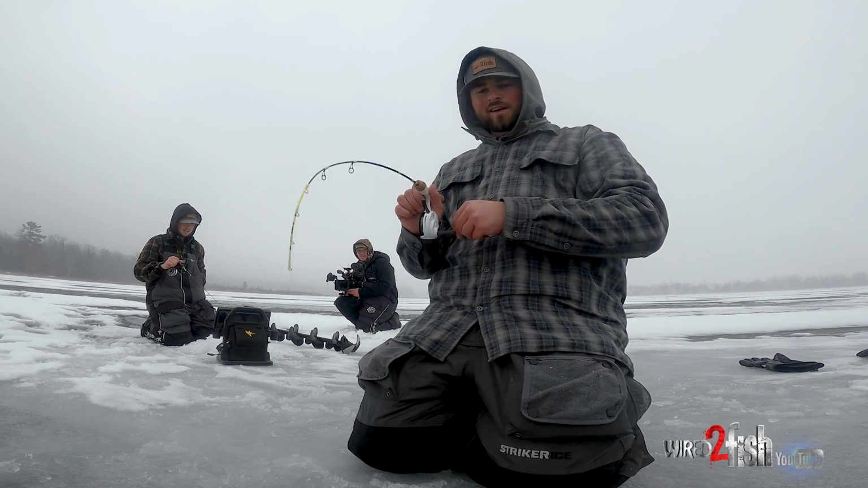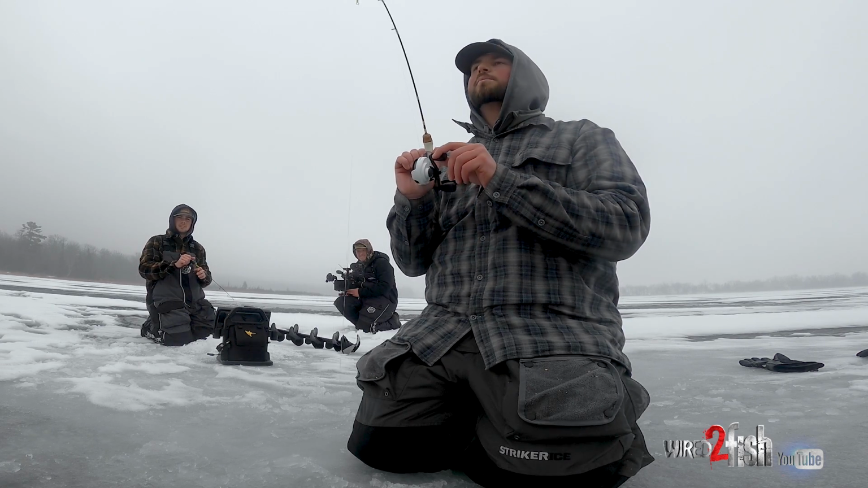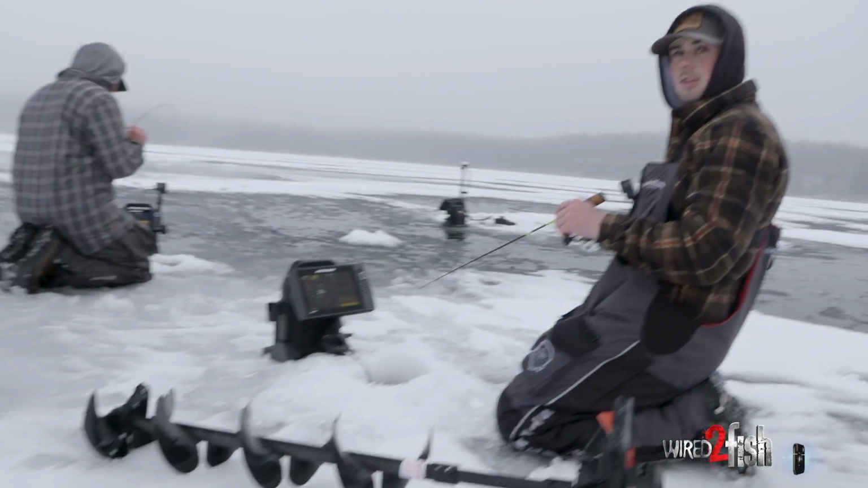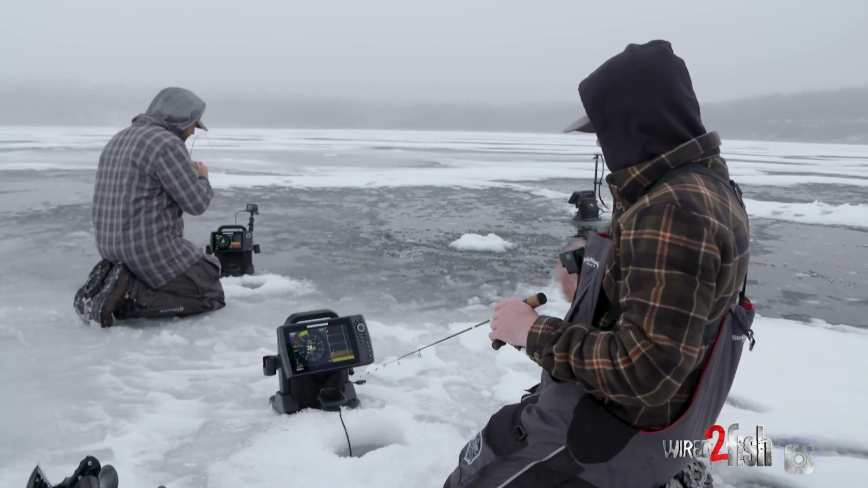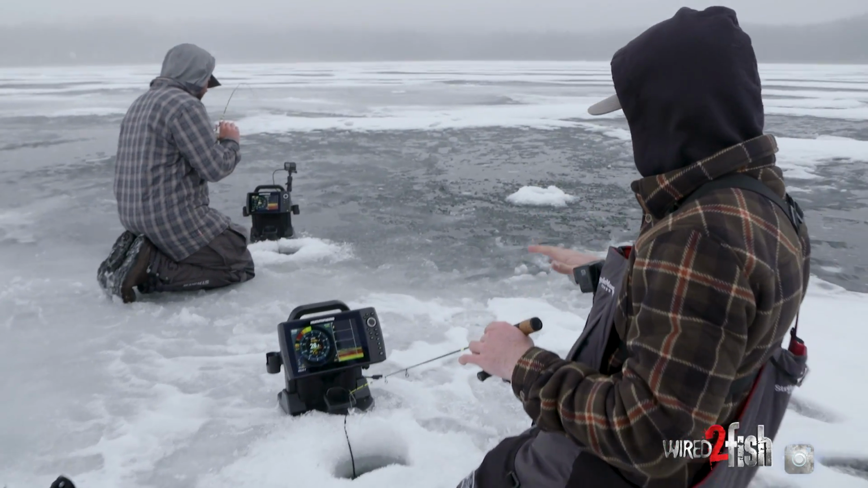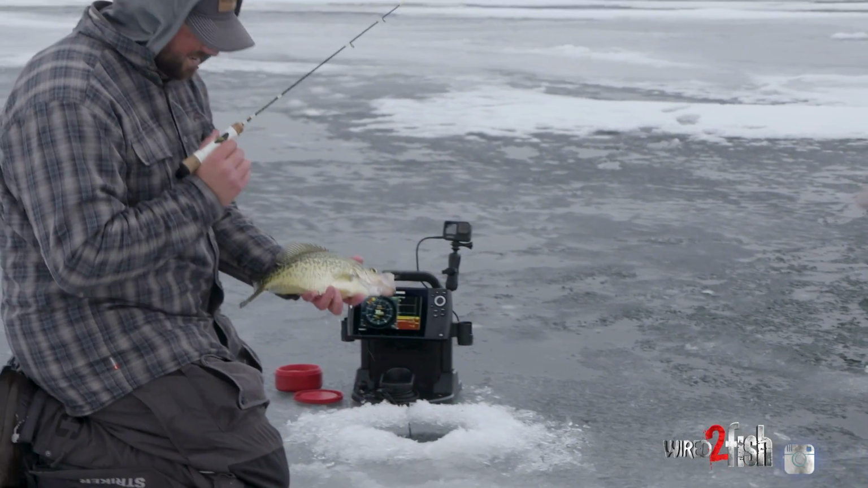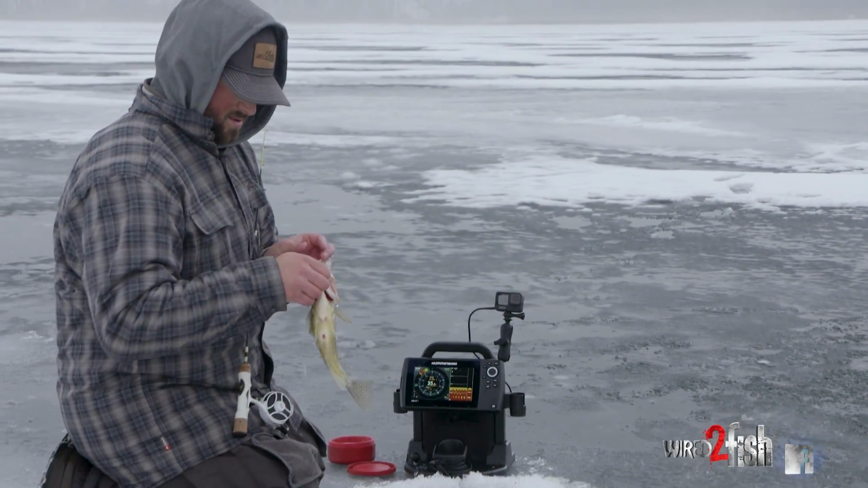Hooked up. Another nice one. Yeah. So we've located a school here, and Nick was just fishing by himself, and I was kind of directing him, but we seem to have located some, and so now I popped another hole. Oh, that's a nice one. That's a nice one. And so now we're both fishing. We're on a school, and we can both get on them.